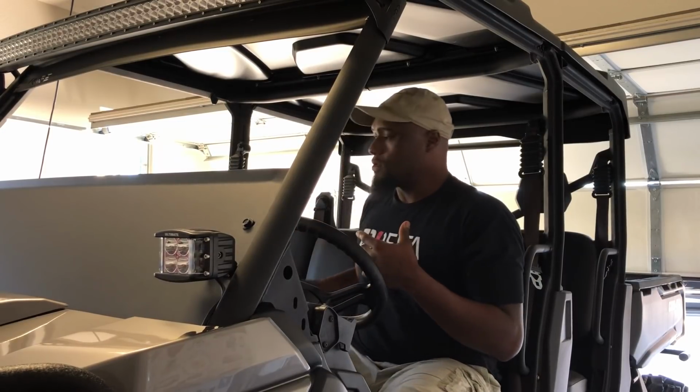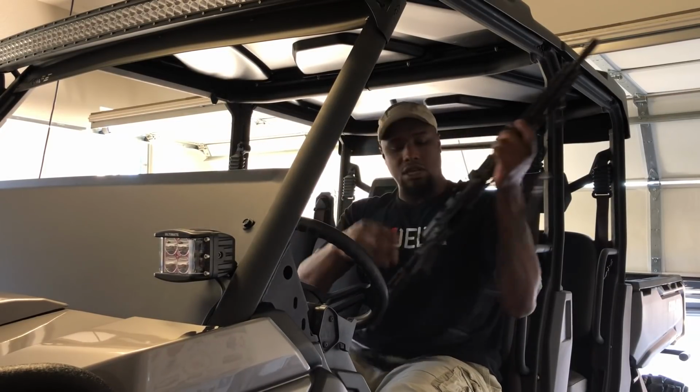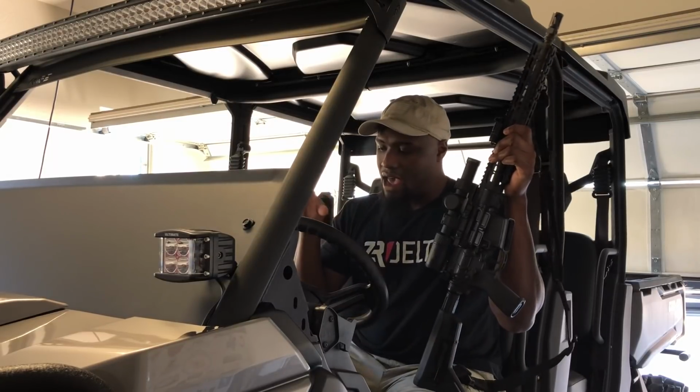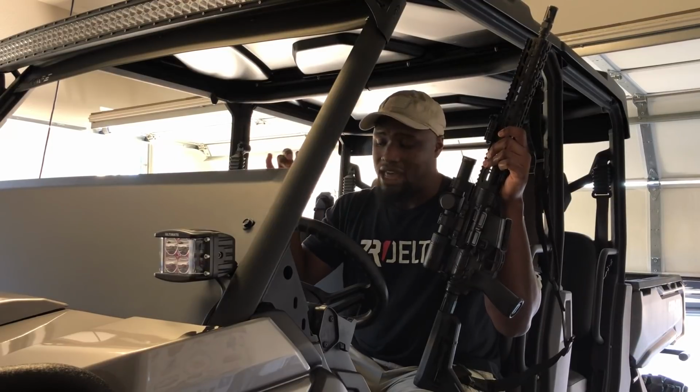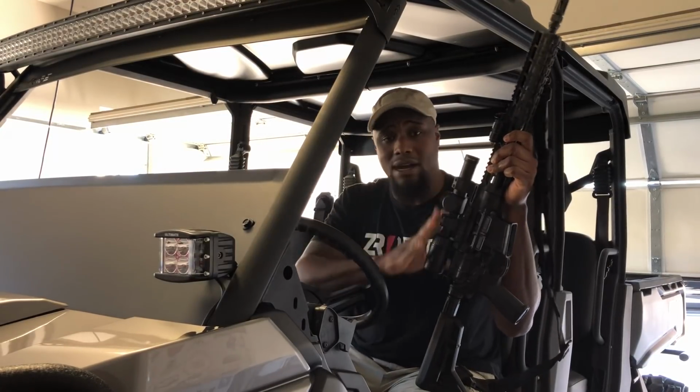So this thermal can be used as a weapon mounted sight. It can be used as a scanner, and I can use it as a clip-on as well in front of my day optic.